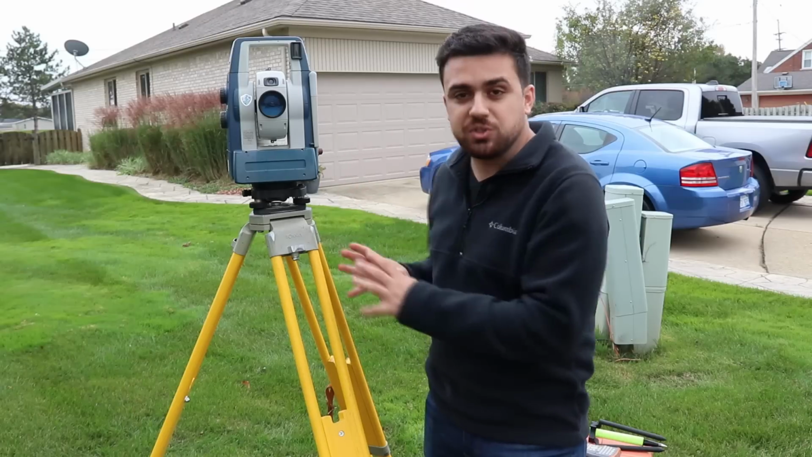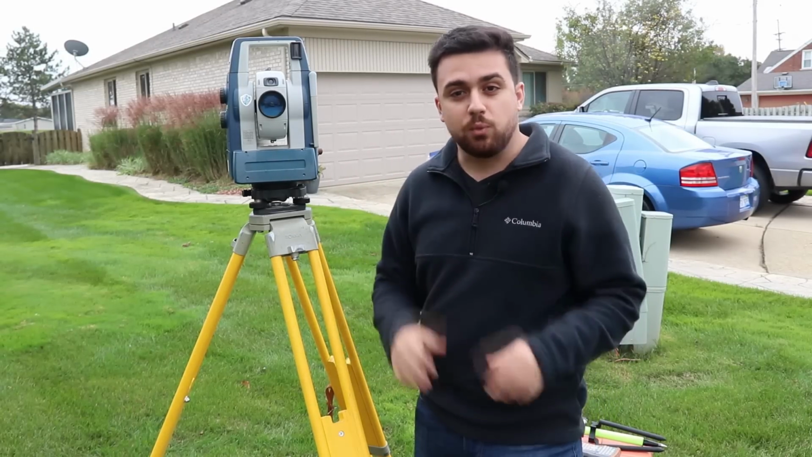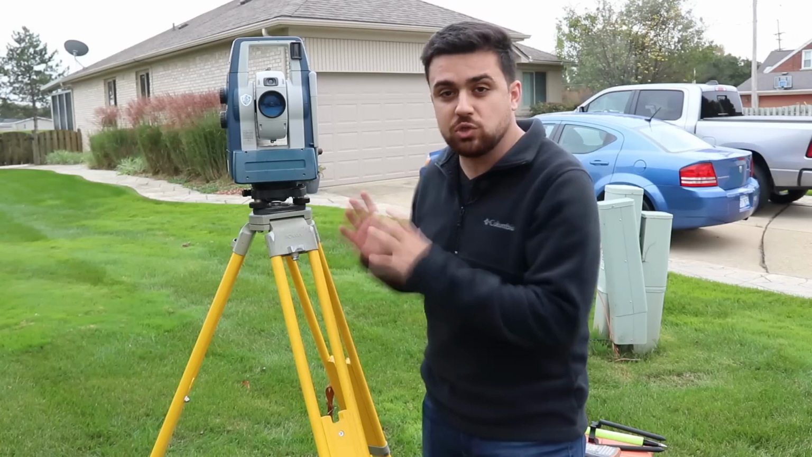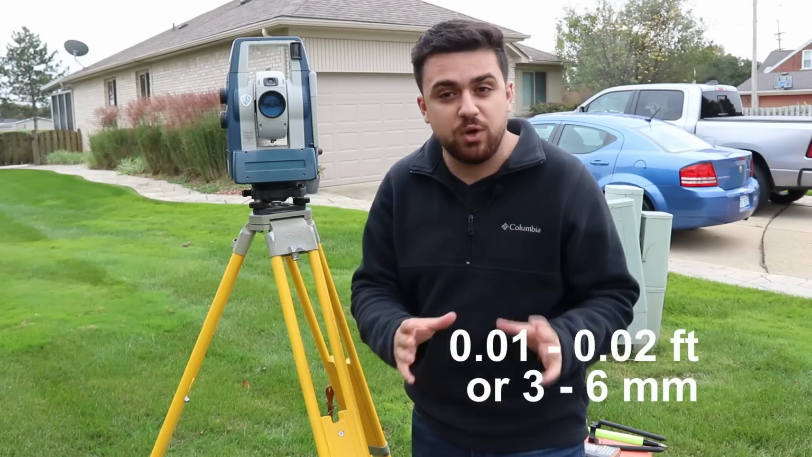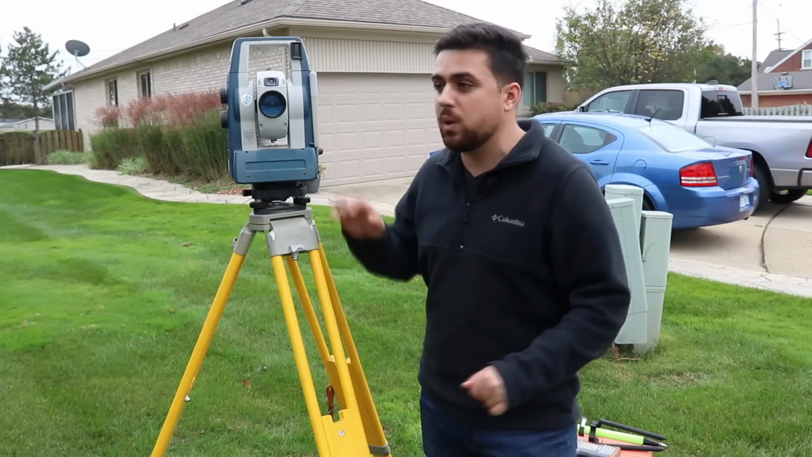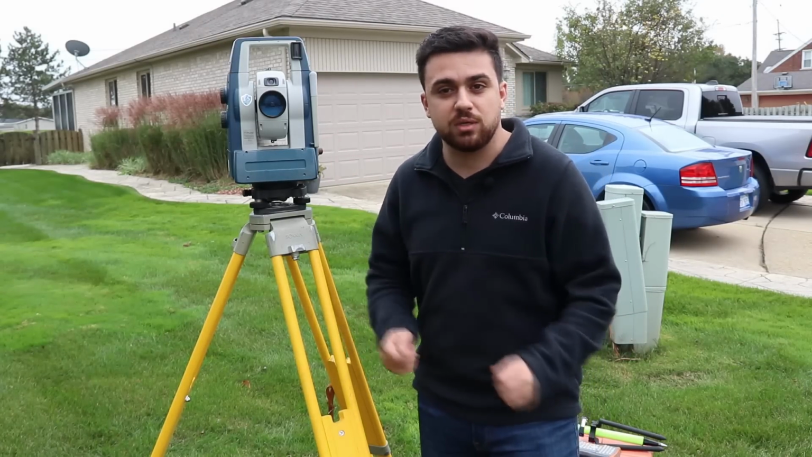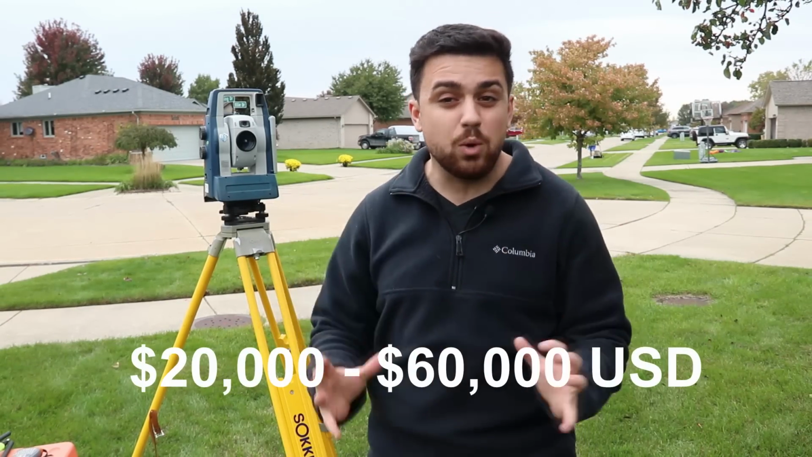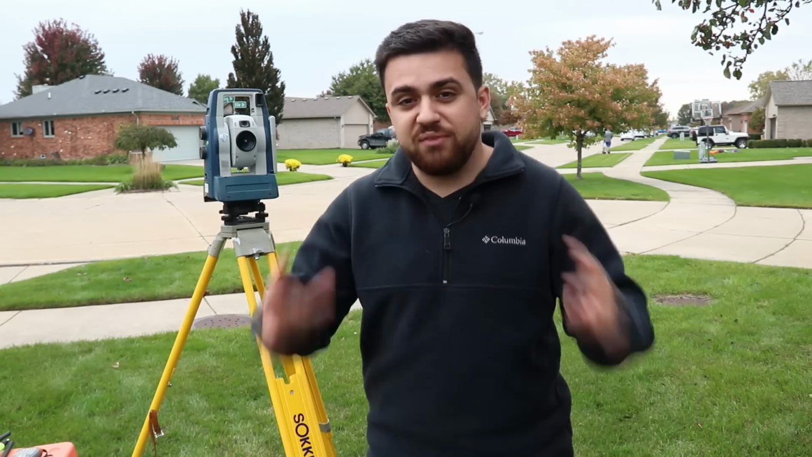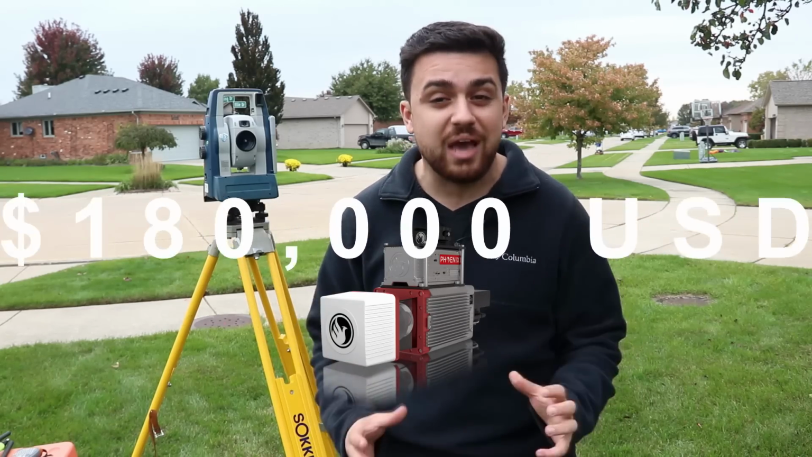A robotic total station is one of the most accurate pieces of equipment used in the surveying industry. The relative accuracy that we can achieve with a surveying total station is usually between 100th and 200ths of a foot. So it's safe to assume that this piece of equipment is a great benchmark to use for testing relative accuracy. A total station like this can cost anywhere between $20,000 to $60,000 US, and a professional grade LiDAR sensor can easily run you up to $180,000.